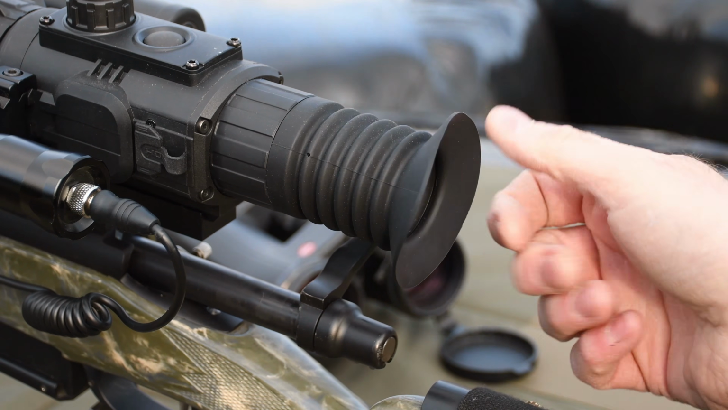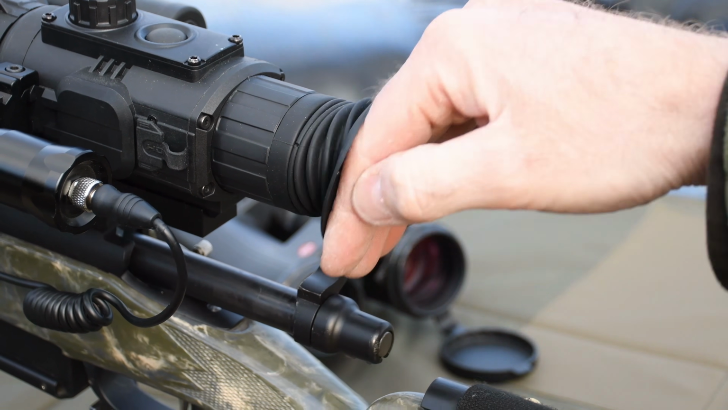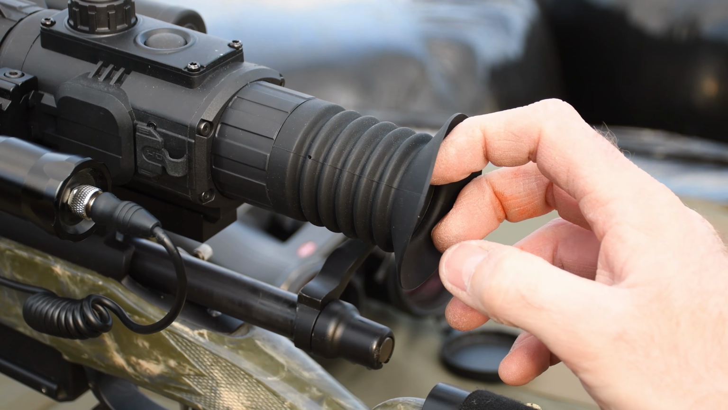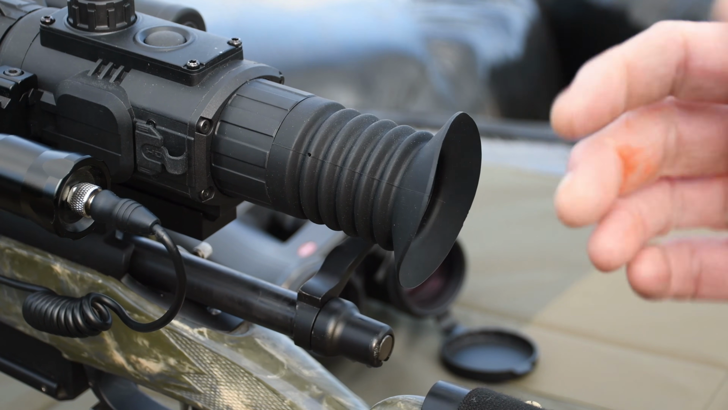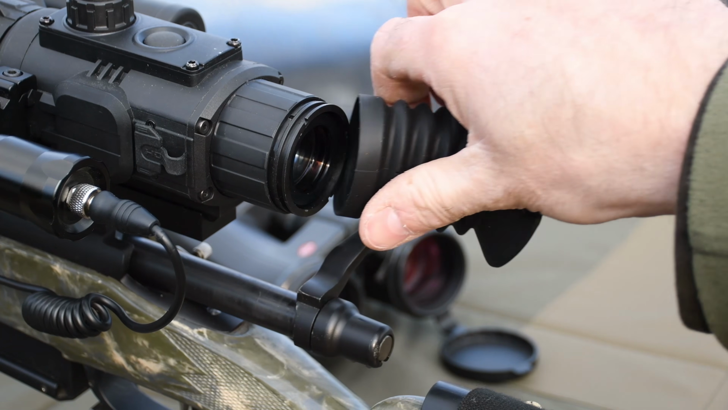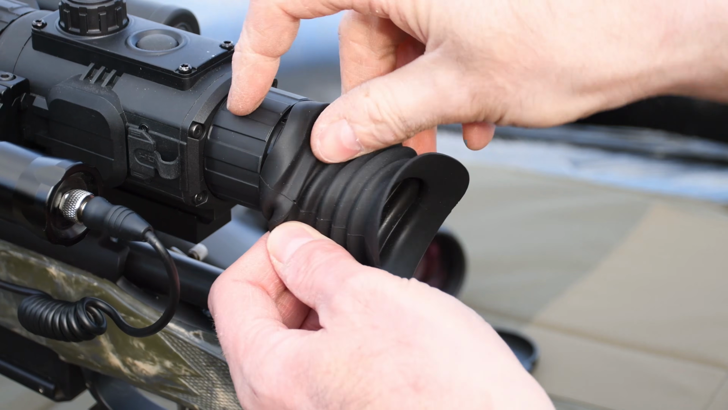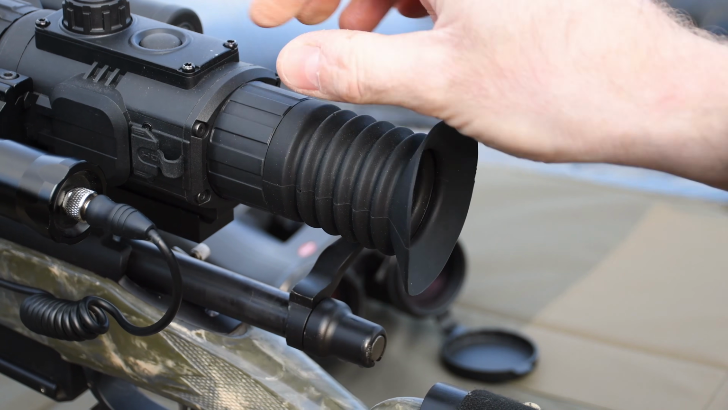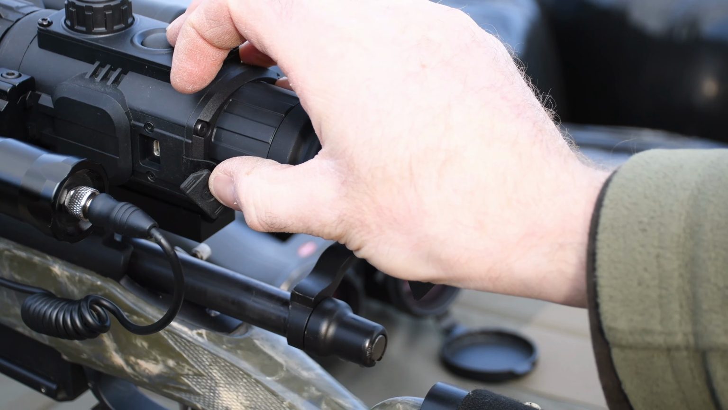You've got about 50mm eye relief with the rubber bellows. There's a vent hole in it so you don't create too much vacuum. Like any bellows system though, if you're peering at it for a long time, the heat from your face does tend to cause a little bit of condensation on the internal screen. It evaporates within seconds though. This can be taken off if you really want to in daylight. It's not quite as quick as the magnetic one on the Thermions though. Internal screen focus is done here, and you've got an HDMI port on the left if you do want to record video footage from it.